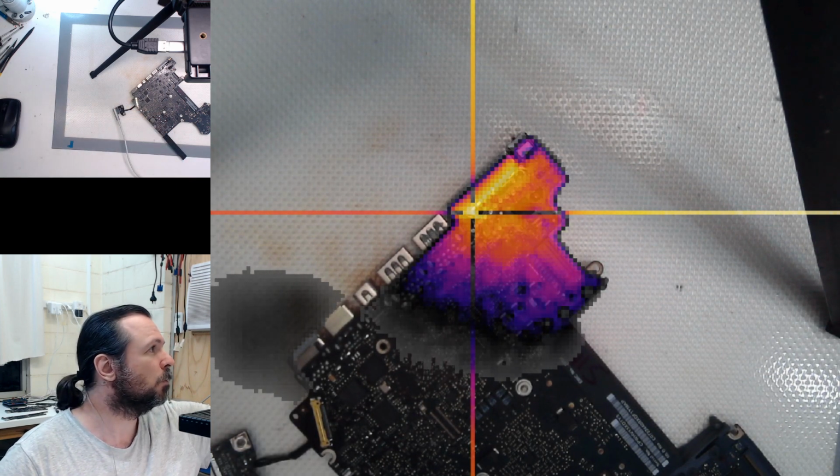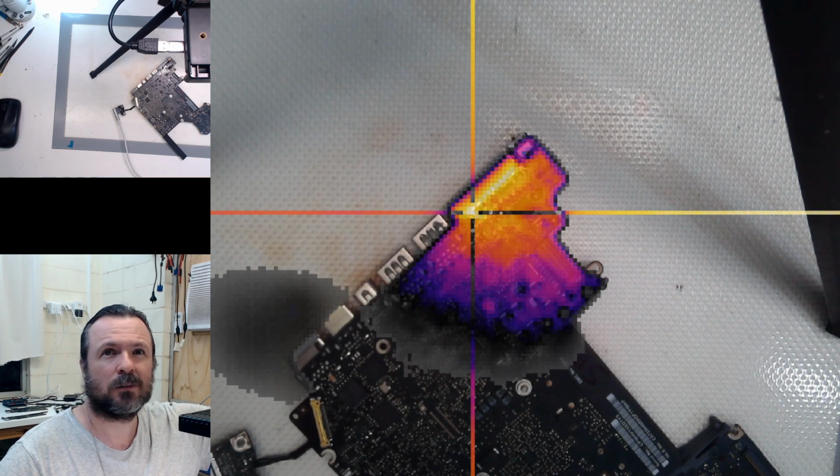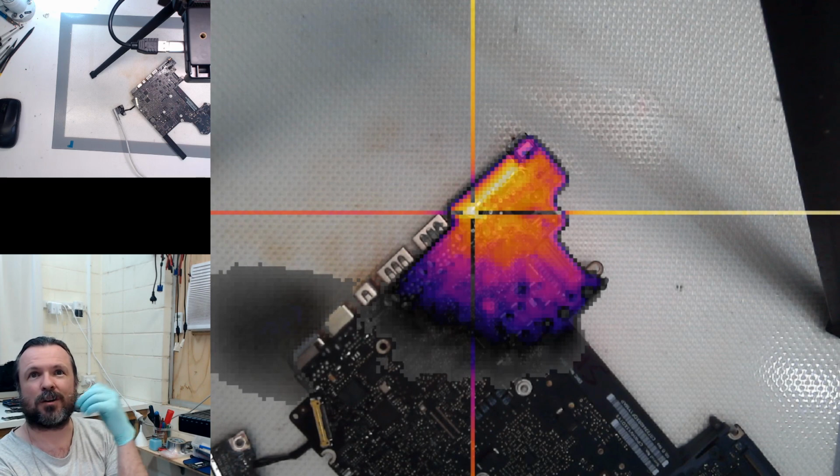Helps if you turn it on, Paul. Okay, now it's going to be interesting because we're actually sort of showing nothing. So maybe the resistance is just too low.